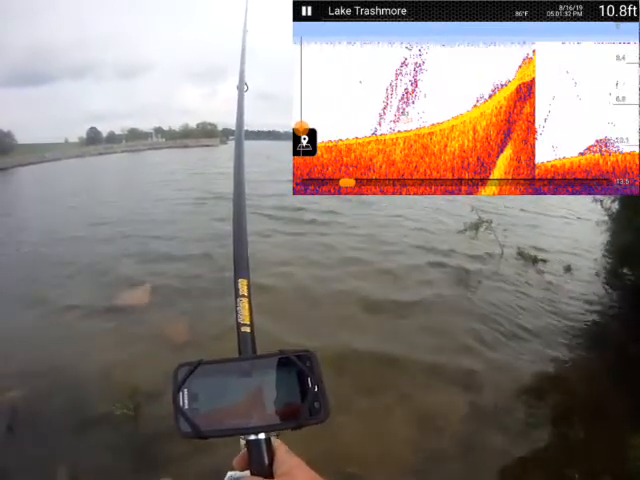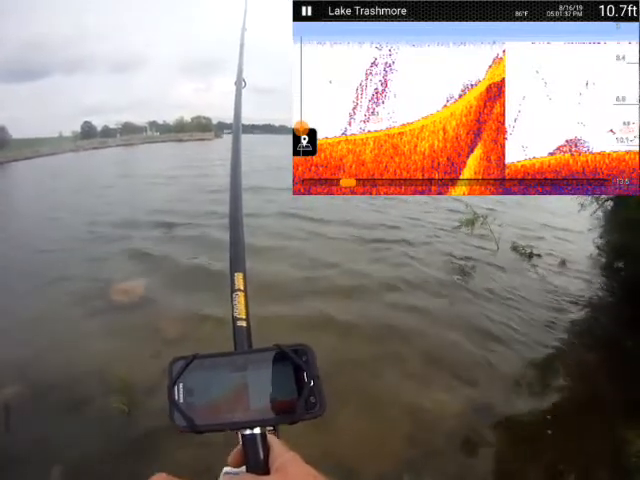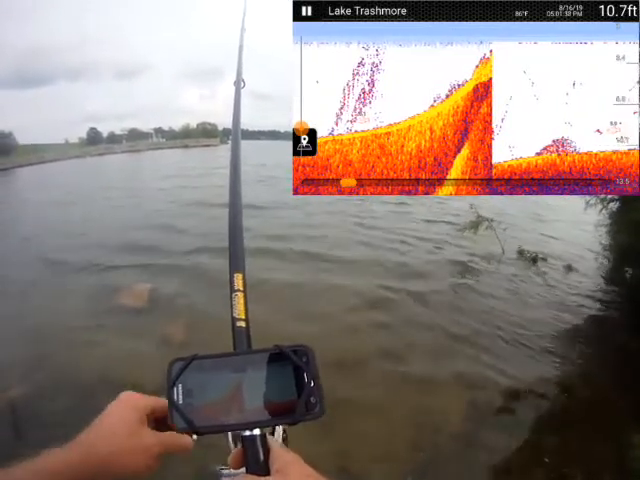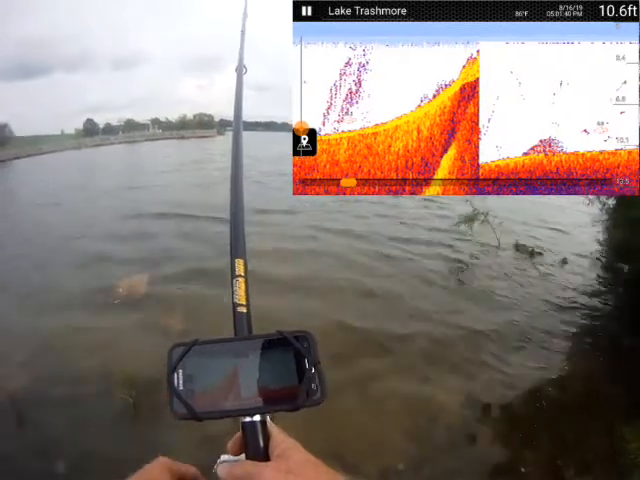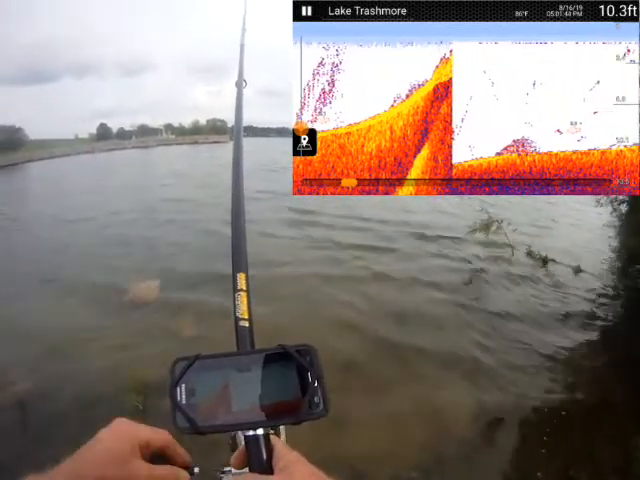Seeing what looks like bait fish on the bottom, but a big pile of bait fish or a big pile of brush, hard to tell. Not seeing much in the way of larger fish.